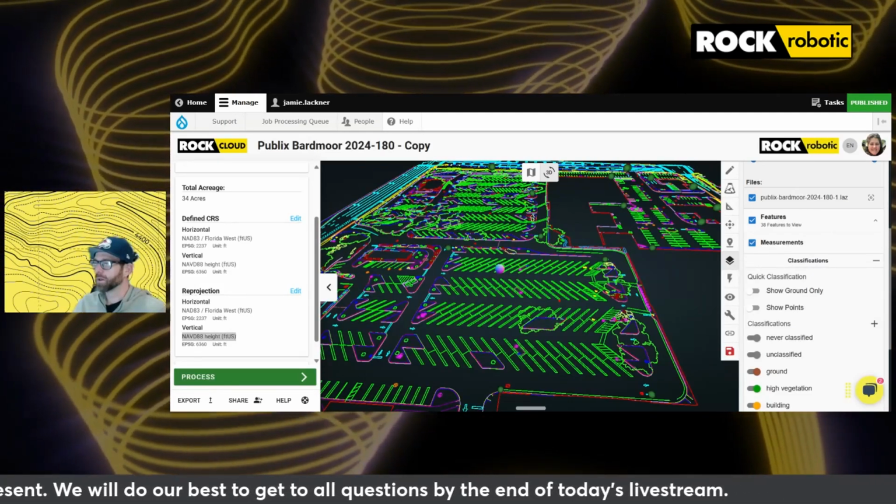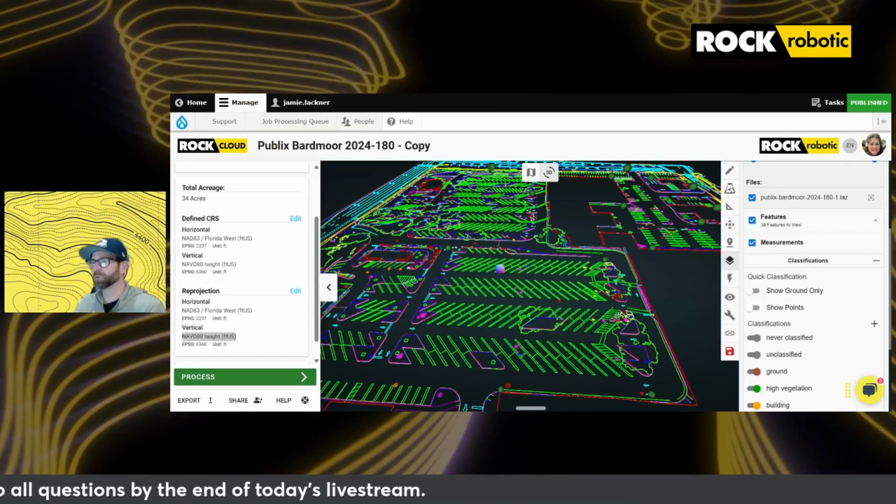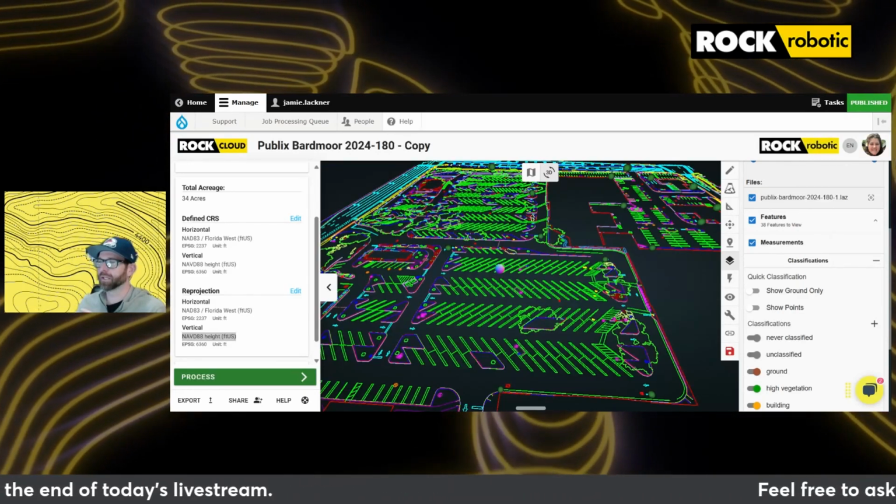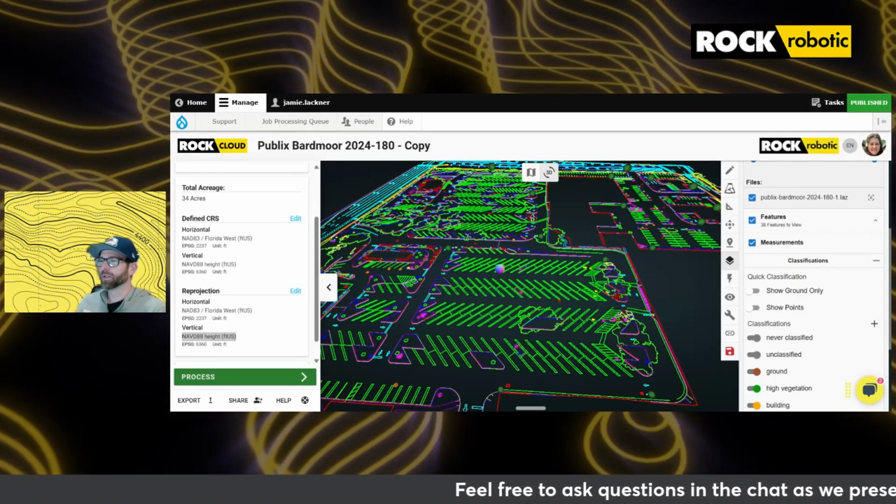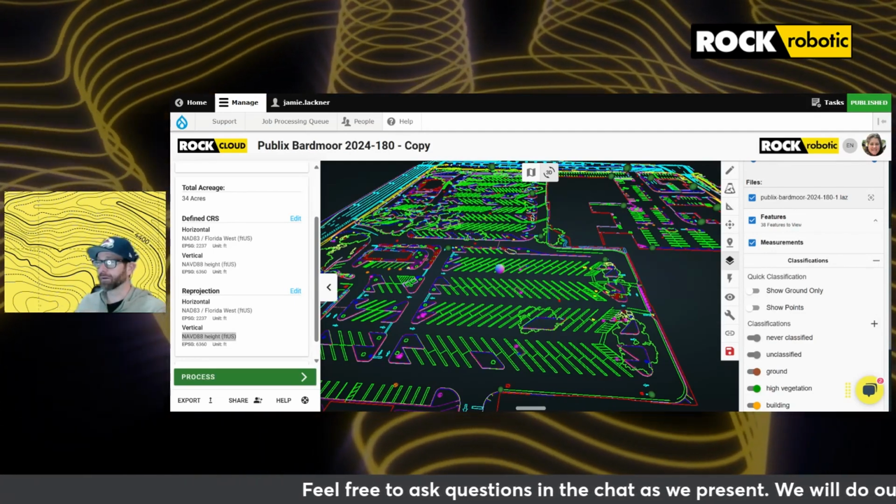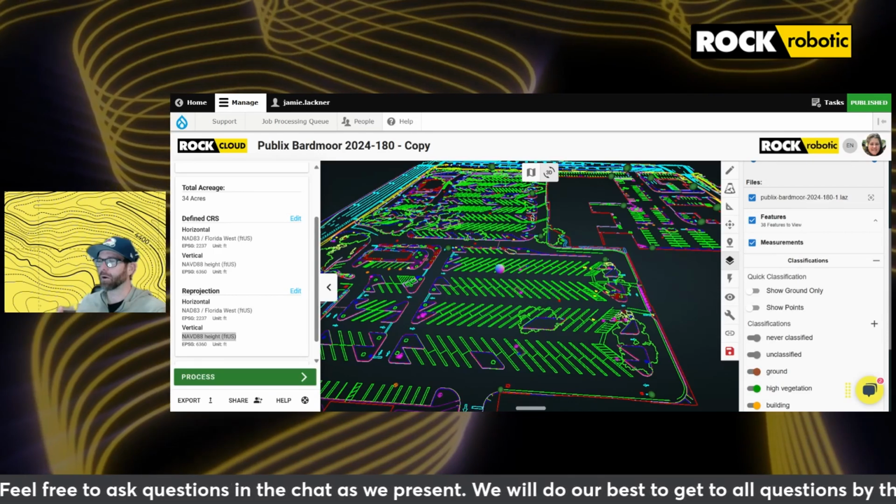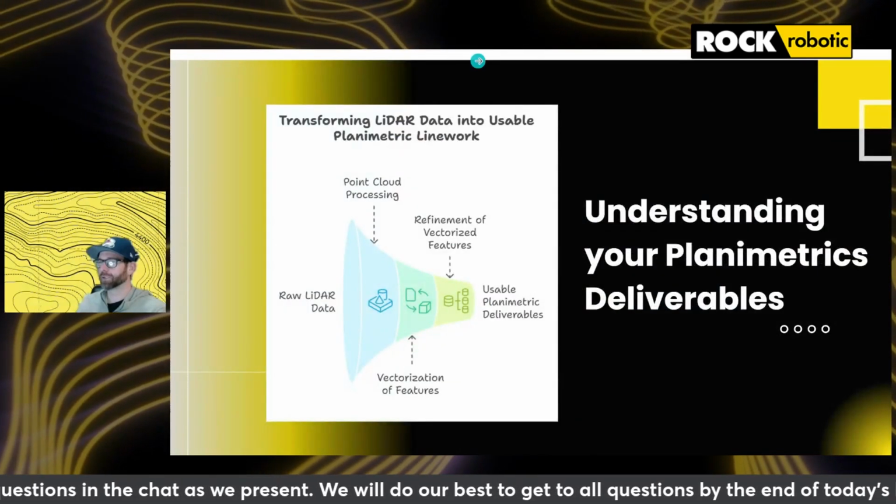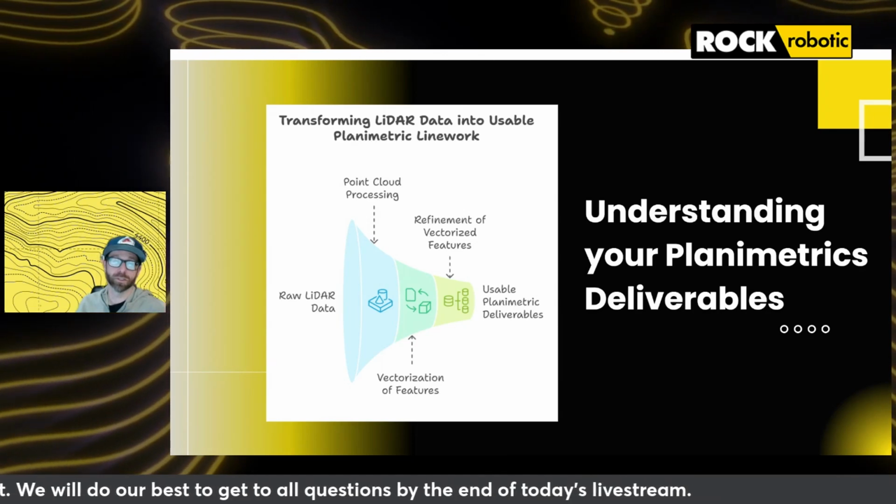So what we want to do is really help you understand how you're going from this highly accurate point cloud with millions of data points to extracting the unique geometric features that you and your colleagues really care about.